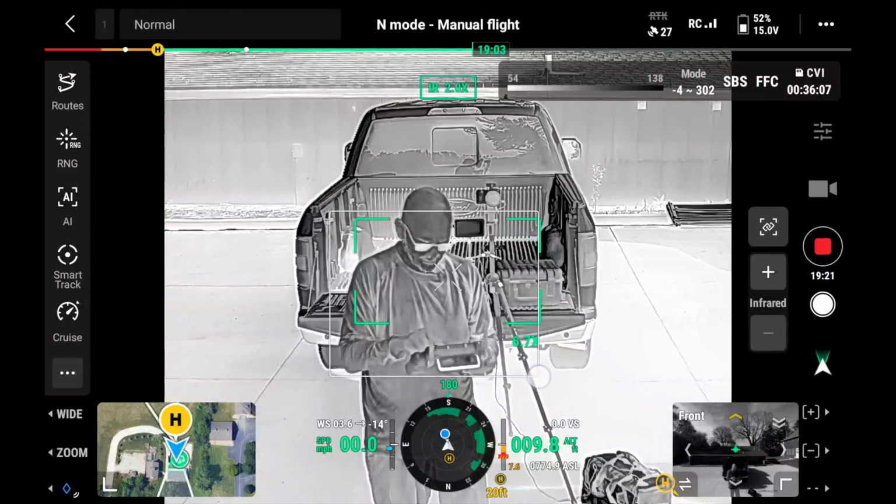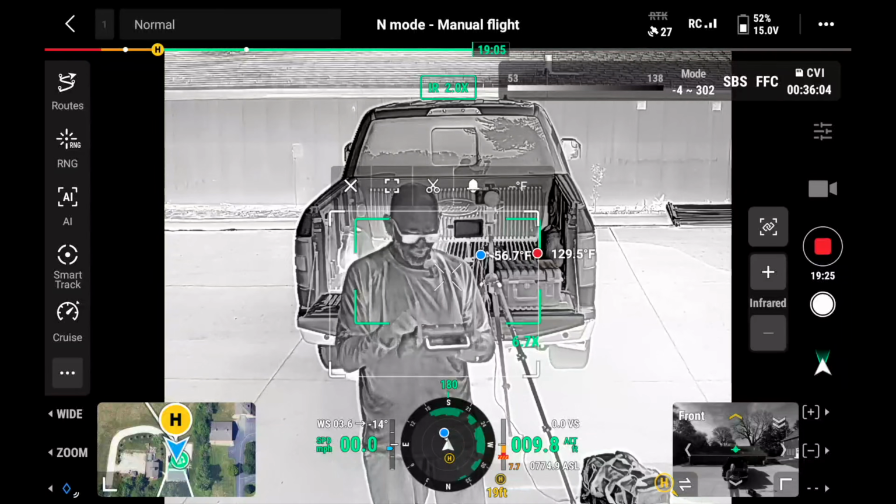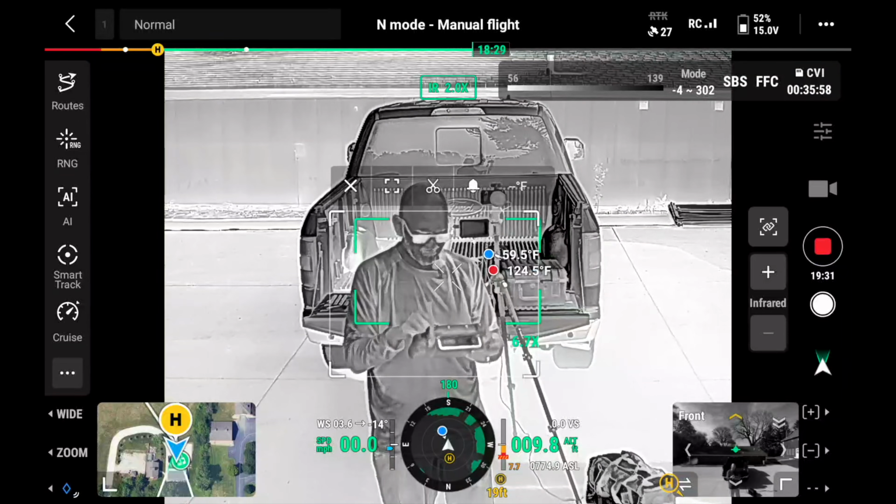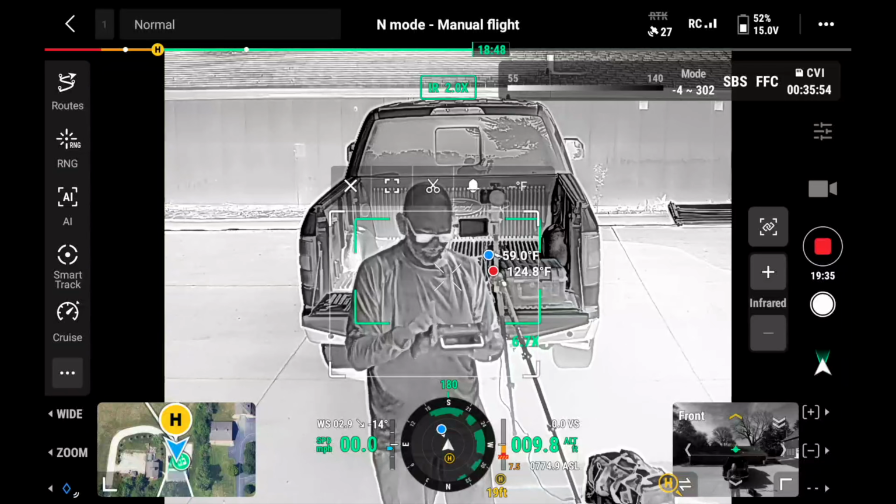You can do isotherms on both of these drones, where essentially you're in your thermal camera, you're gonna draw a little box on the screen, and it's gonna show you the hottest and the coldest point within that little box. So that can be used for multiple applications, and both of these drones have isotherm.